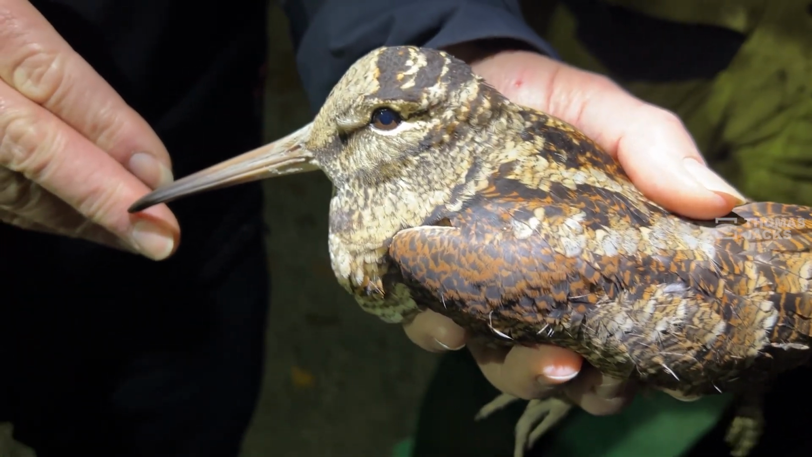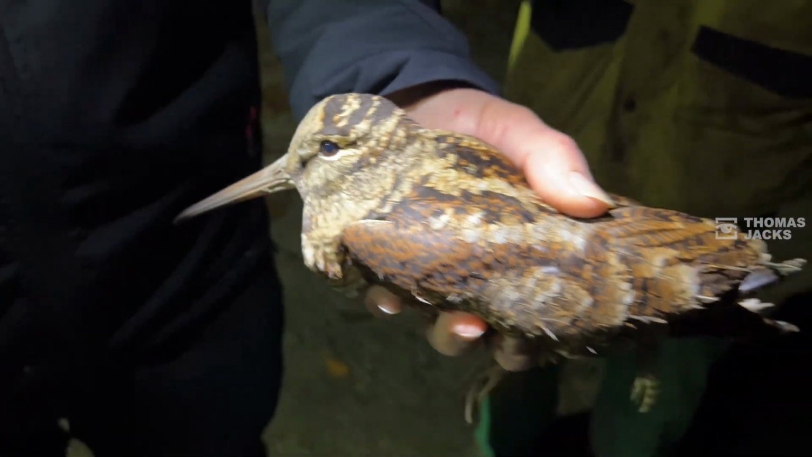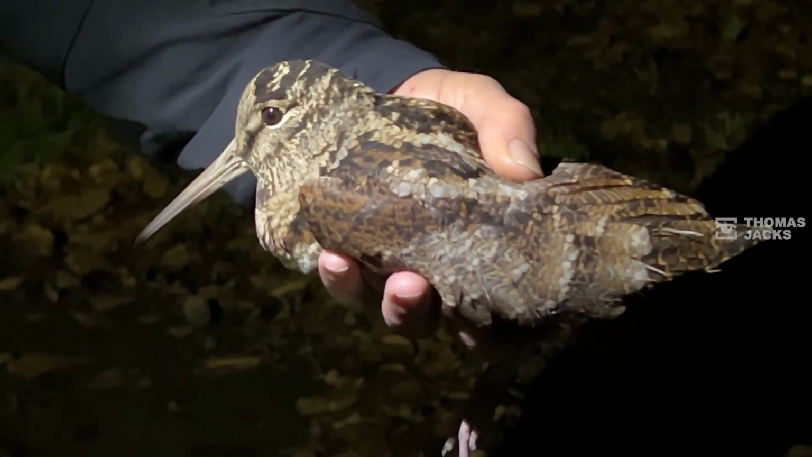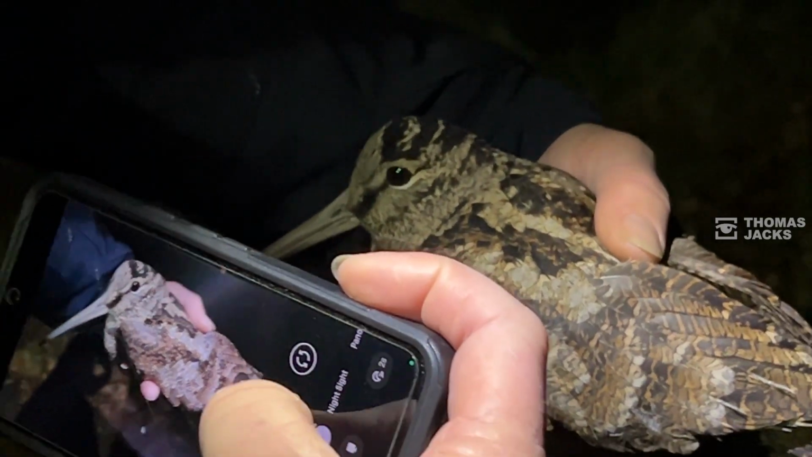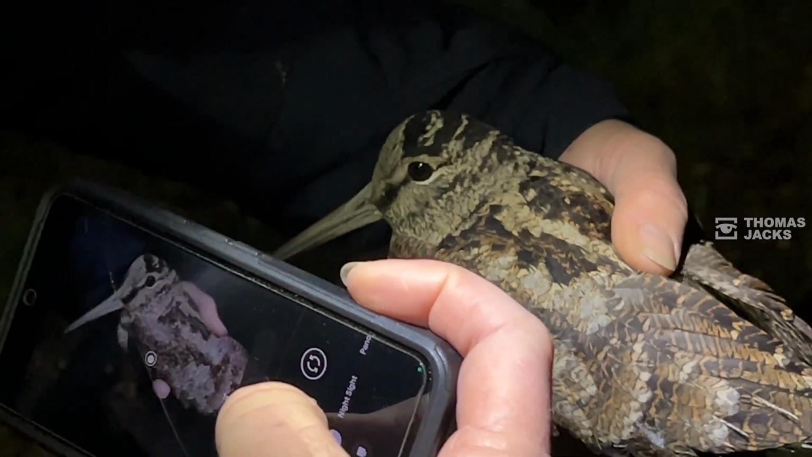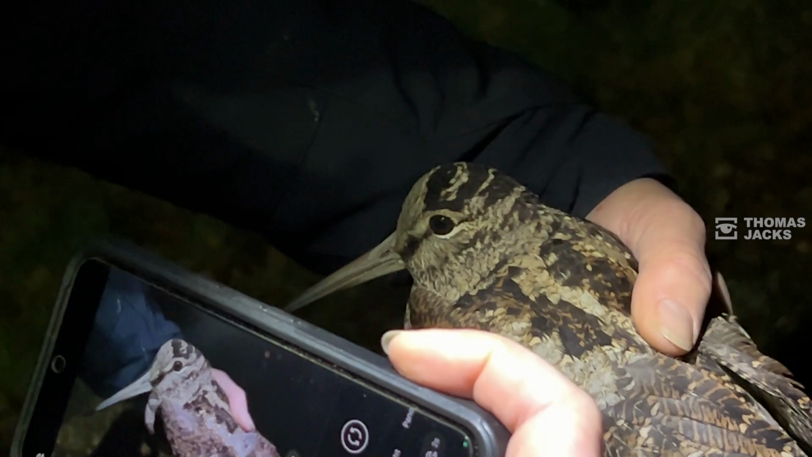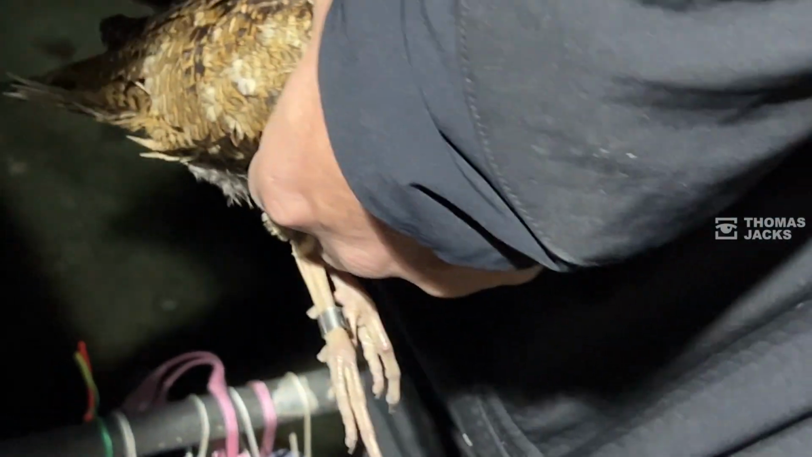Super bird. One of the best birds. I'm just going to take a picture, and then what we'll do, we'll do the release afterwards anyway. So not holding by her legs, but I've got my thumb across there, so that the bird is secured anyway. So now what we'll do, just turn the lights off and walk around the back here, and then I'll just place it on the ground, and then that'll go. So the other ones will release off our hands.